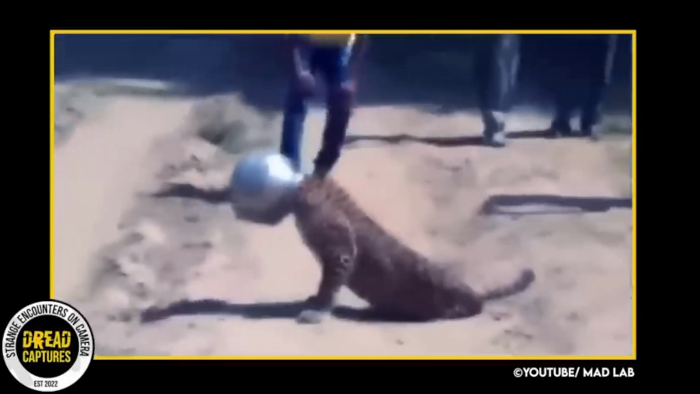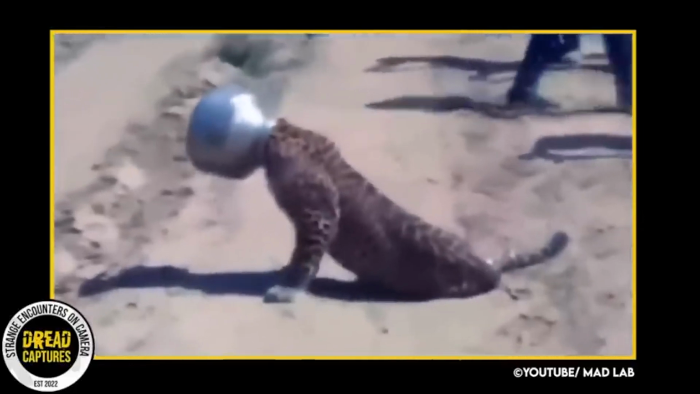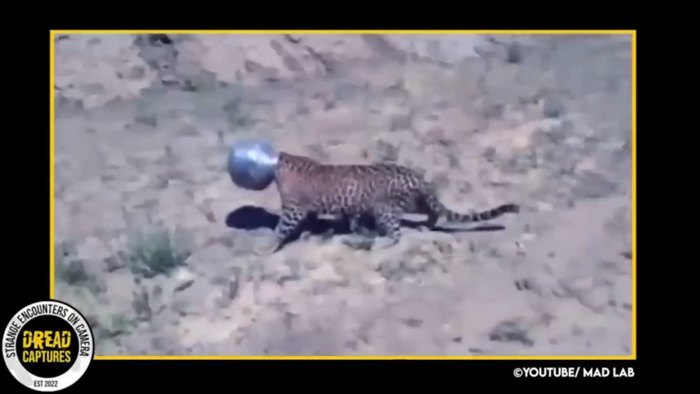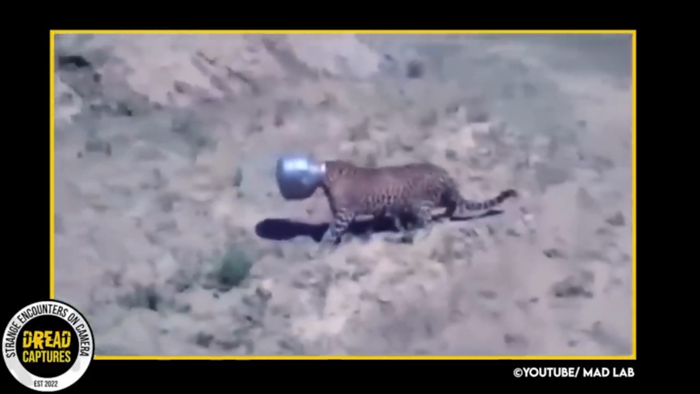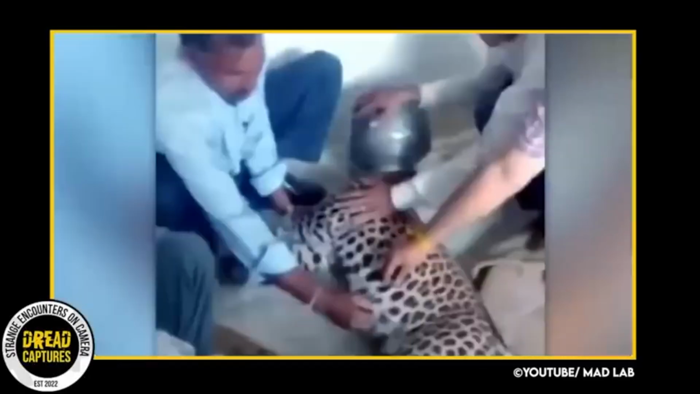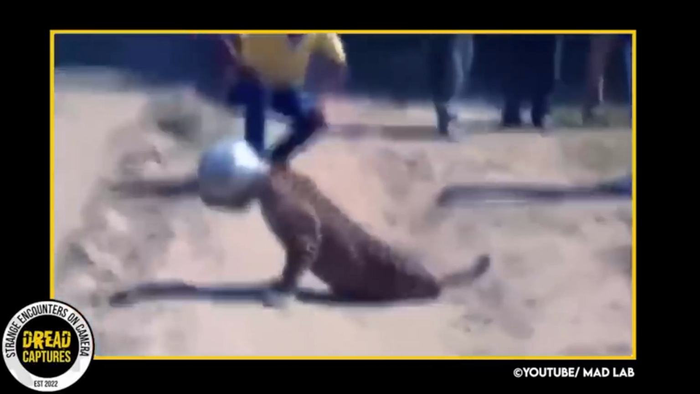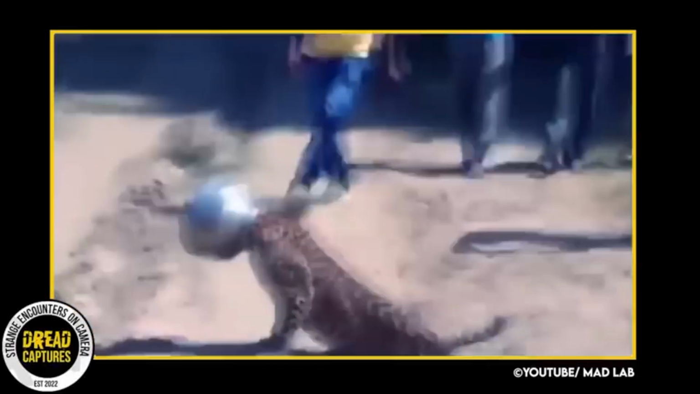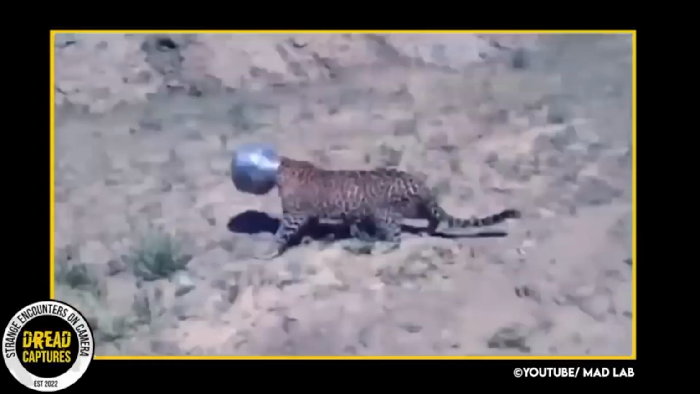A dehydrated leopard found itself in a dire situation when it got its head stuck in a metal vessel of some sort. In an attempt to free itself, he actually made it worse. The leopard struggled, but unfortunately, it was too disoriented. As it wandered aimlessly, it stumbled upon a busy road where it sat helplessly, hoping for someone to come to its rescue.